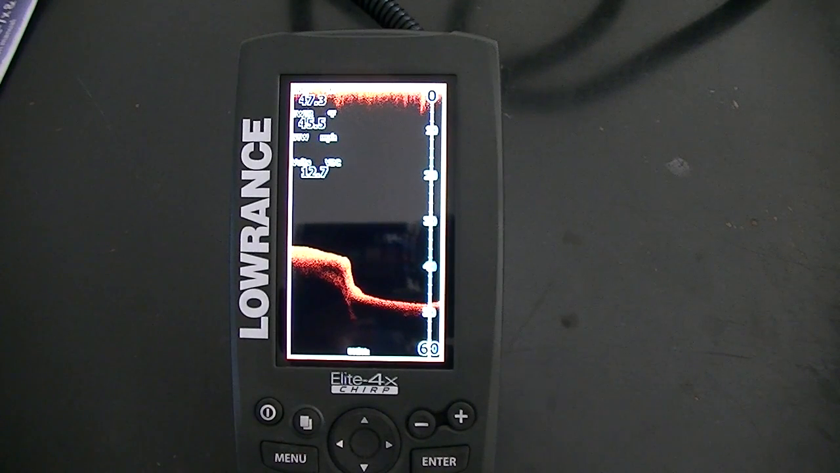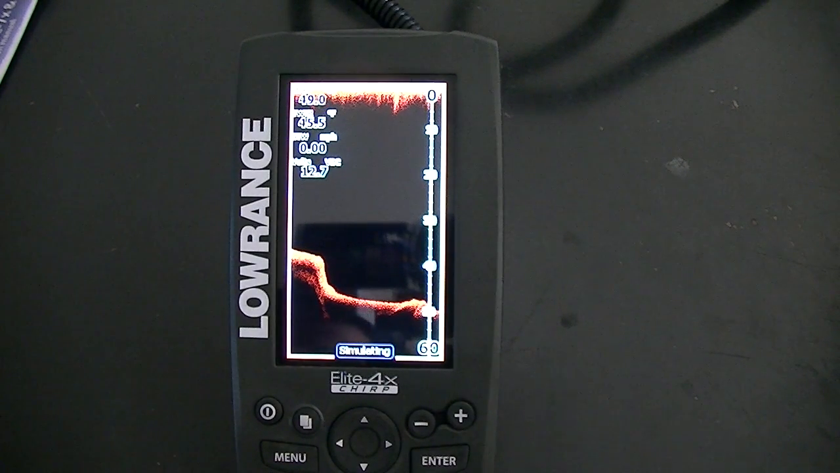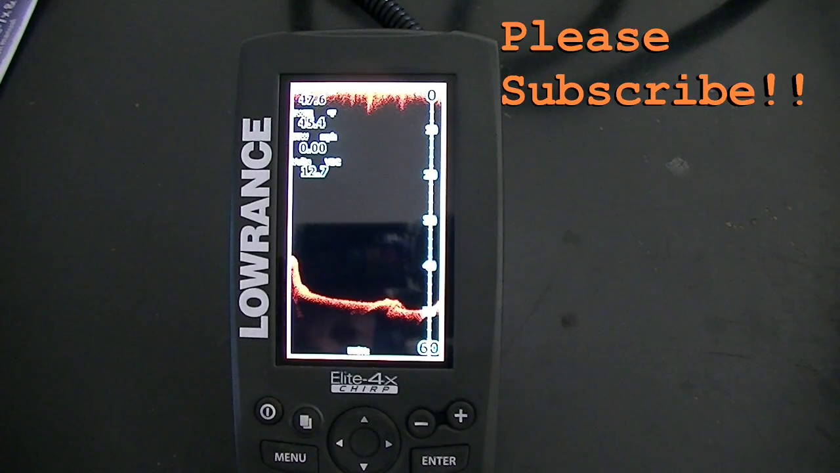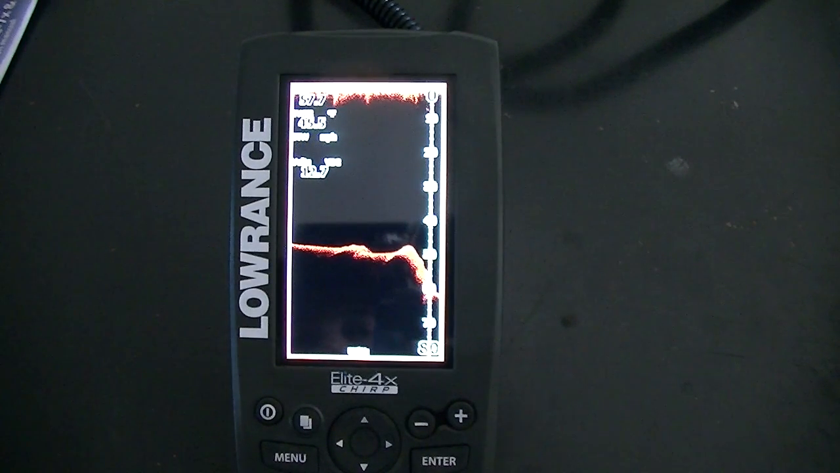Talking about last time about what's what: is it rock, is it bush, is it wood? You can pause your fish finder or just stop your boat, mark it, whatever you want to do, come back over it with your downscan imaging and get a better idea of what it is. And you can usually get a pretty darn good idea of what it is.